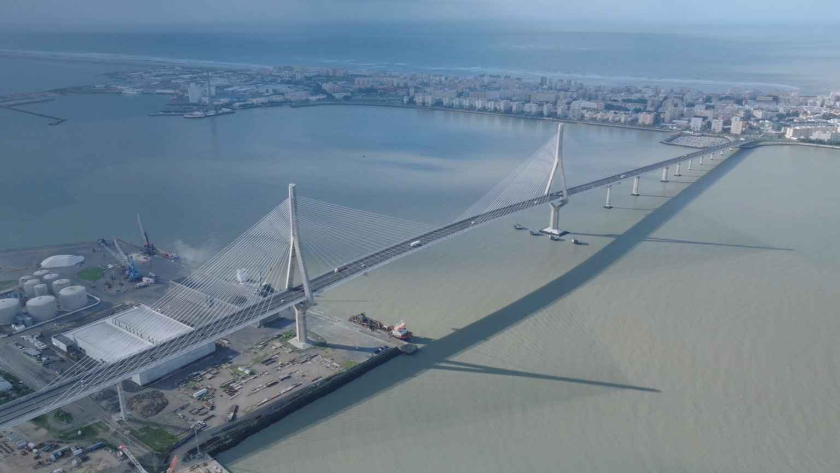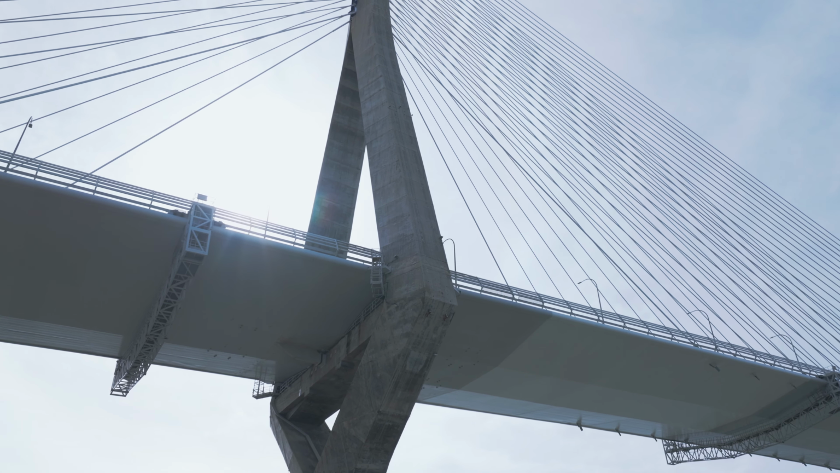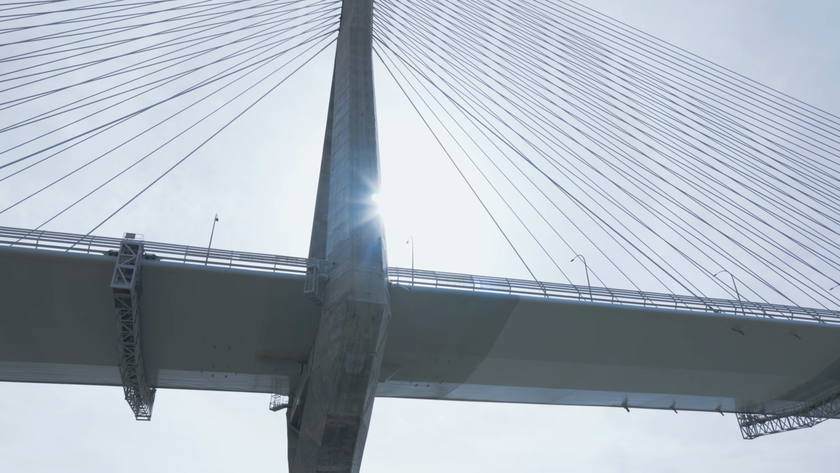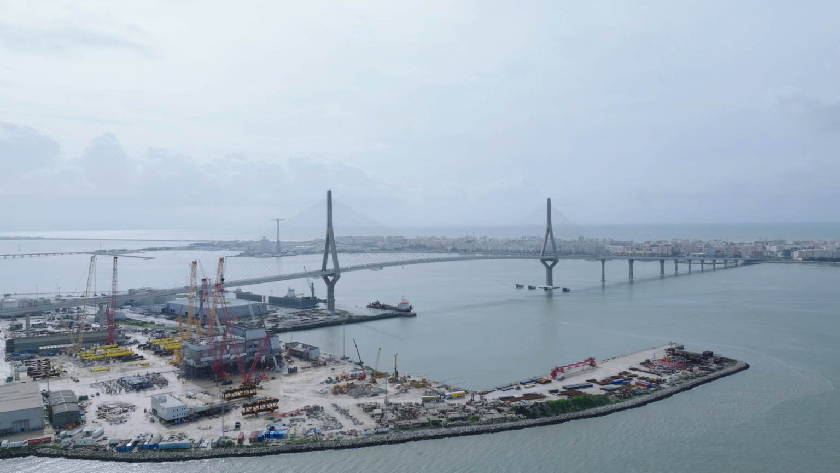Hello, I'm Federico Alba, engineer and technical director of ATyges, and DJI Enterprise solution engineer for Geospatial. Today I'm in Cádiz in southern Spain at one of the most famous bridges in Cádiz, La Constitución de 1812 Bridge, one of the highest bridges in Europe, with a gauge of 69 meters and a total length of 5 kilometers. We are here today to create a digital twin of the bridge.